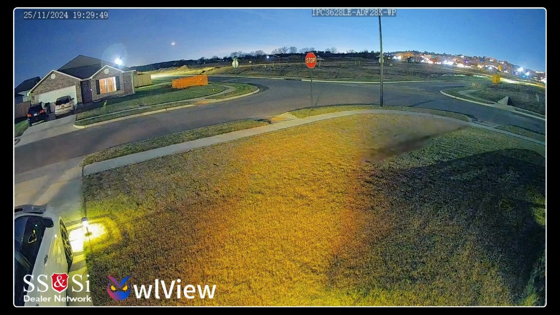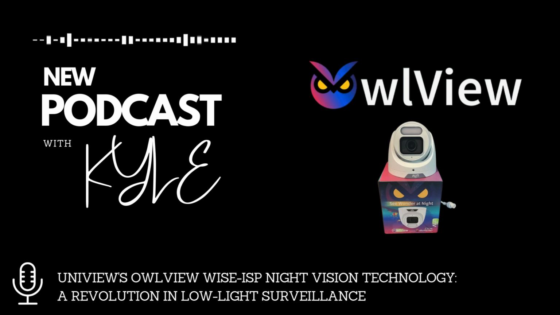Then there's the infrared. Now this one has higher resolution, actually. Oh, so a sharper image. Yeah, but here's the catch. No color. And that's a problem if you need to see details. Right, like if you're using this for security, a blurry figure is no good. You need to know, was that a red jacket? Blue jeans? Makes a difference. Huge difference. So OwlView is winning on clarity and color, especially in low light.